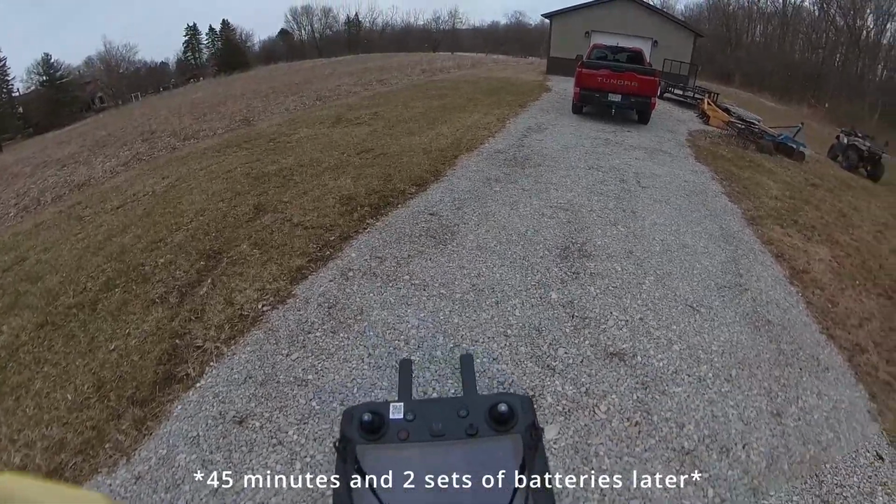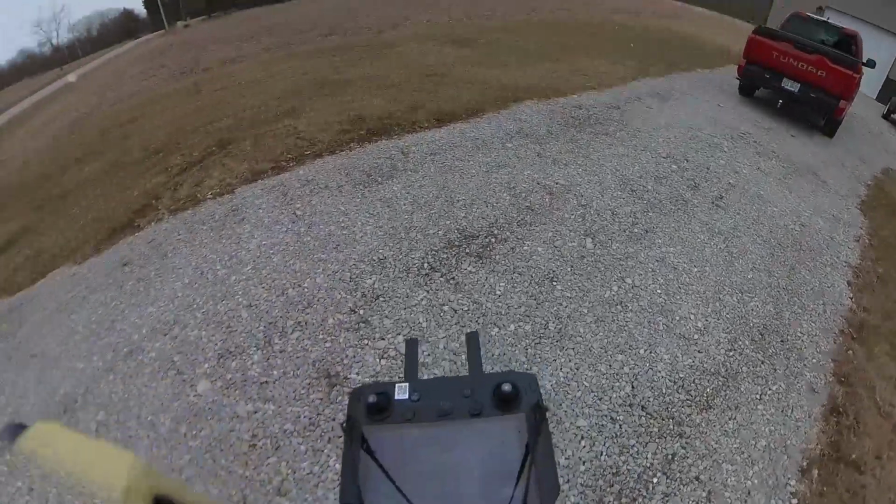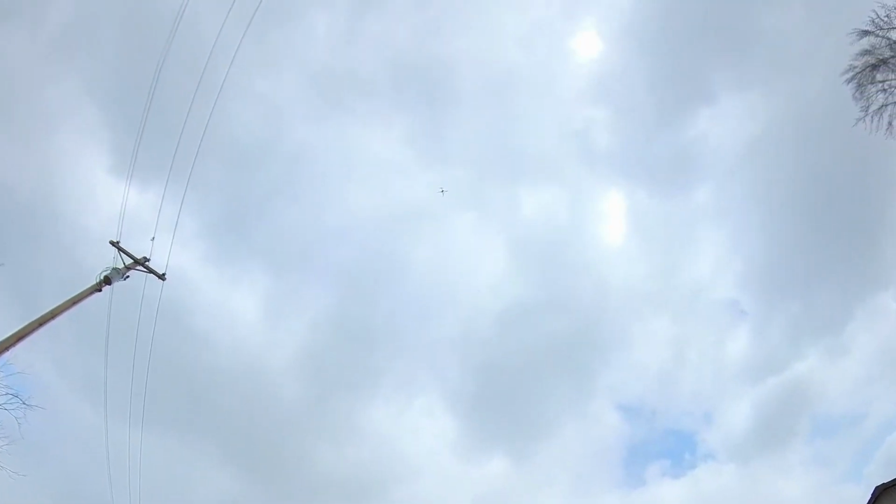High wind velocity. All right, guys, this thing is done. Fly with caution. And it's coming back here to land. High wind velocity. Fly with caution.